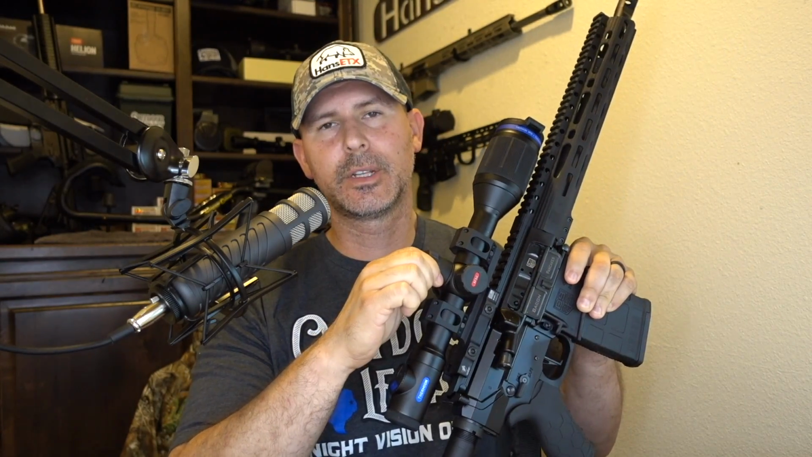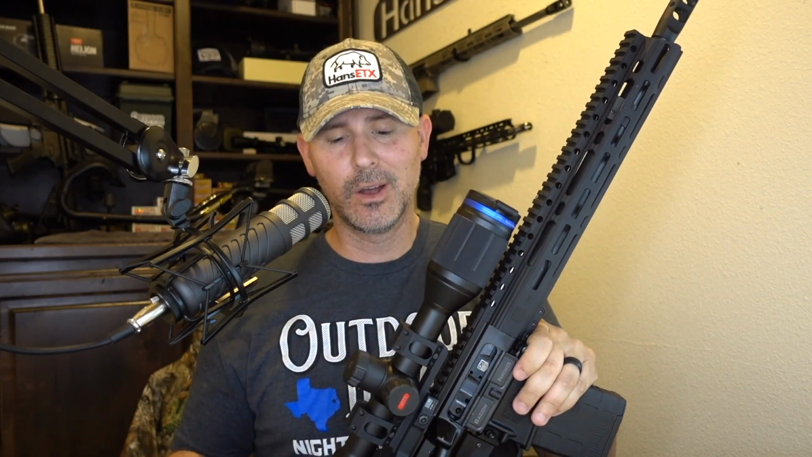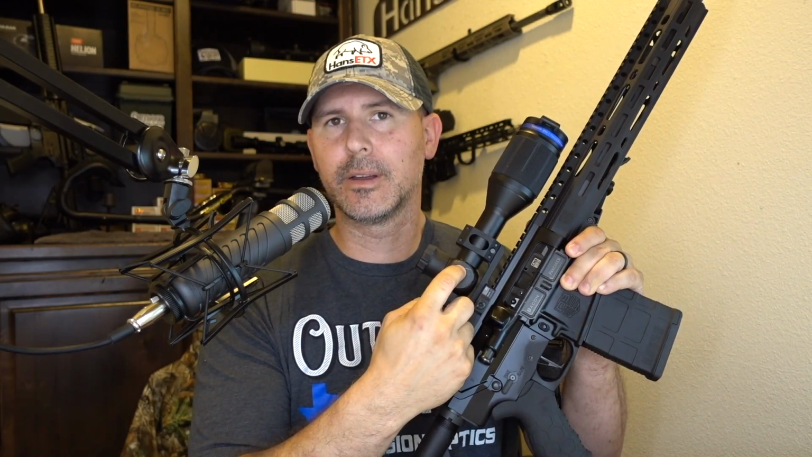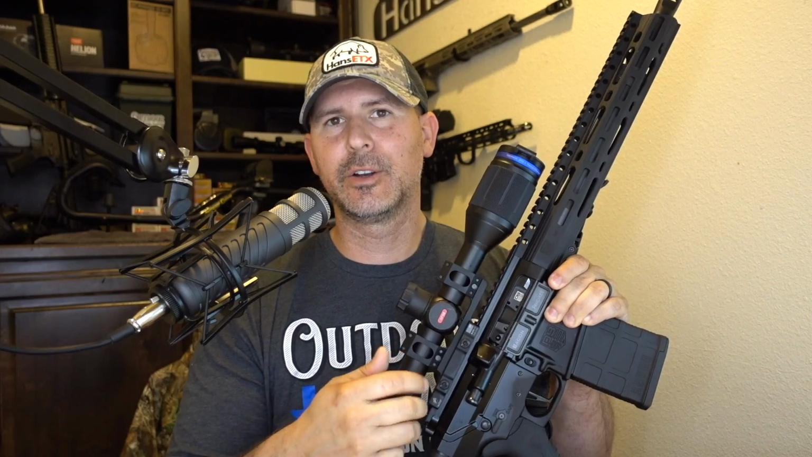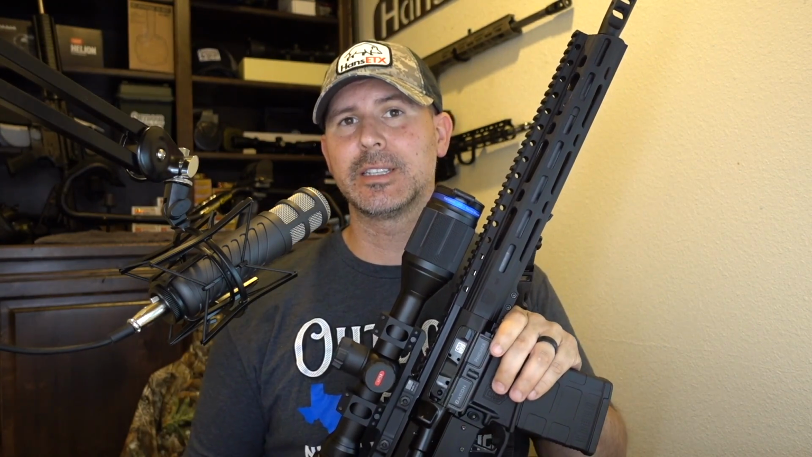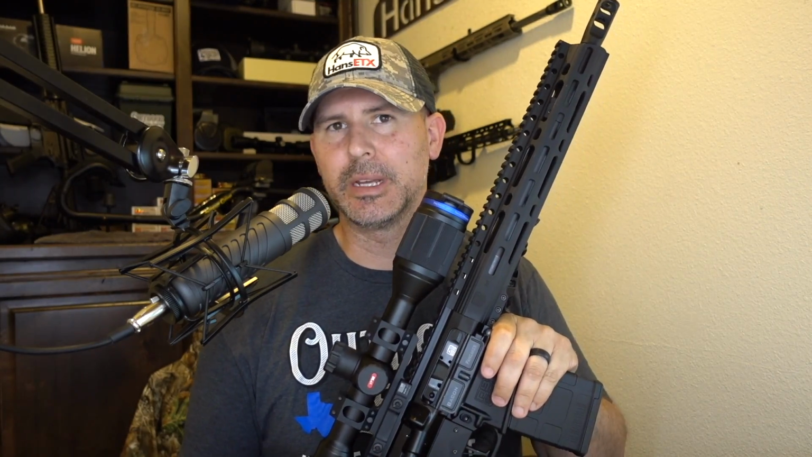This top unit, or this little top turret, comes off. That second smaller battery comes out, and you can mount it on a charging stand, or you can just plug the whole unit in. There's a plug right here, and it does come with a cable it connects to a wall outlet or it connects to your computer to download videos, but you can just charge both batteries at the same time by plugging it into the wall directly into that USB connector.